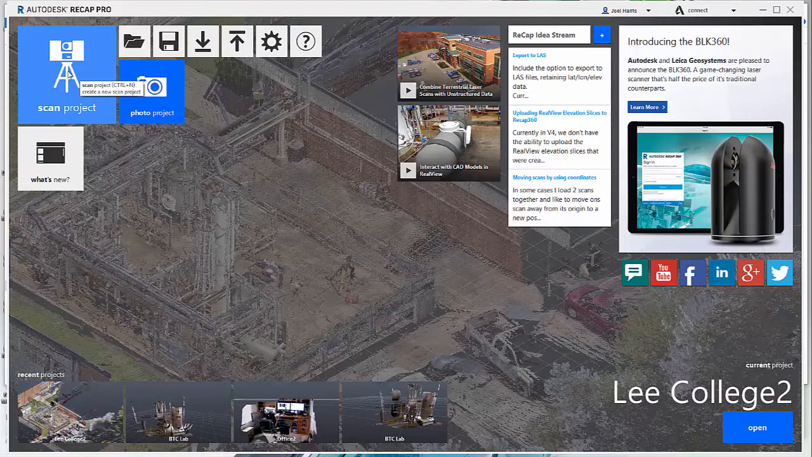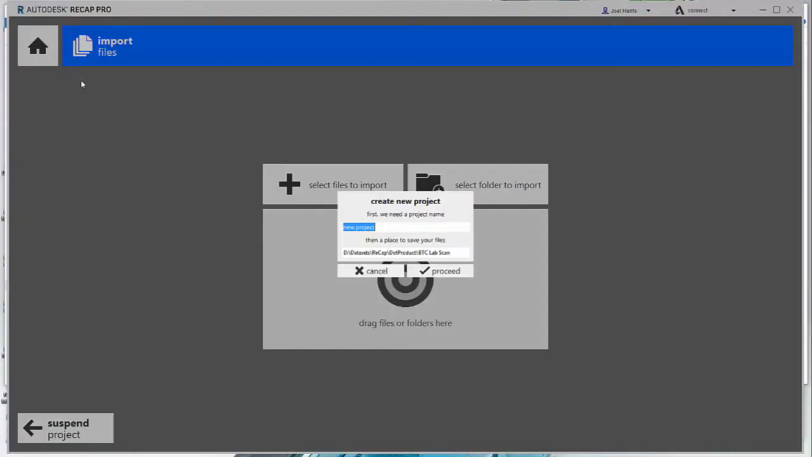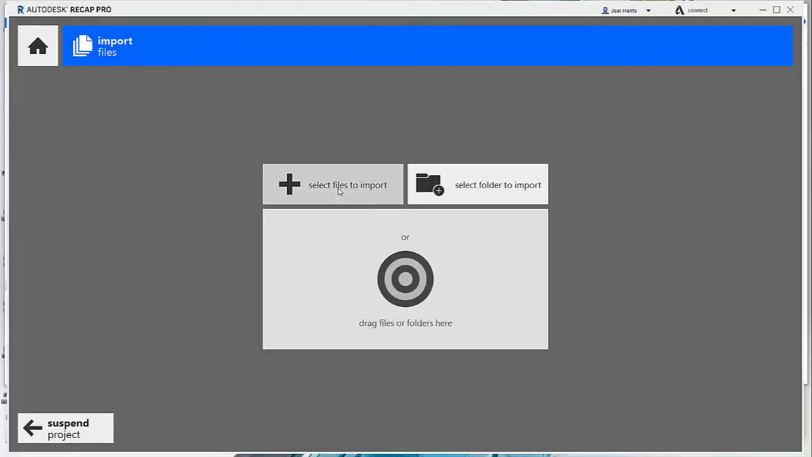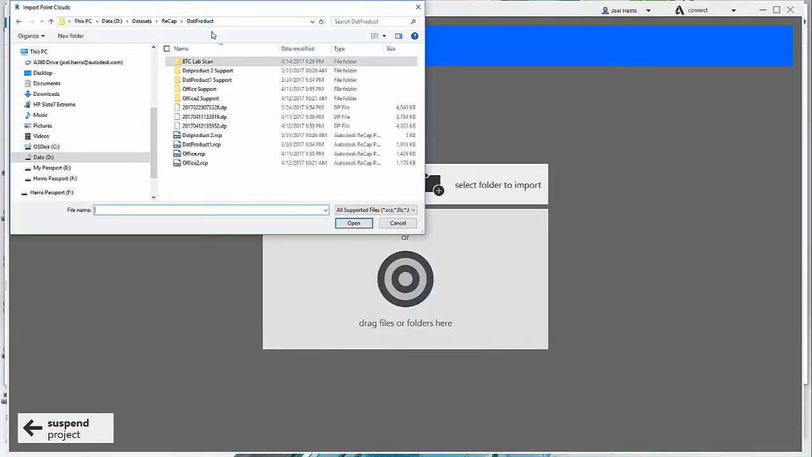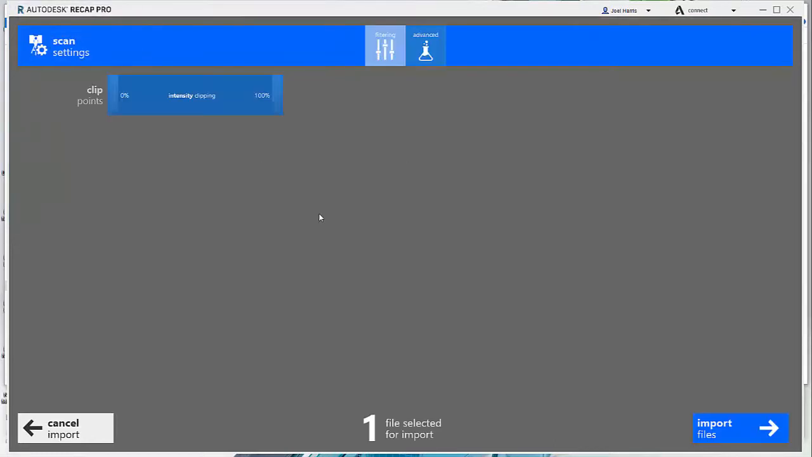So I've got ReCap here. I'm going to go ahead and create a new scan project, and I'm going to call this the name of the project that I want. And we'll go ahead and select the file that we've just copied over to our machine, which is that one right there. And that's going to be our input file.